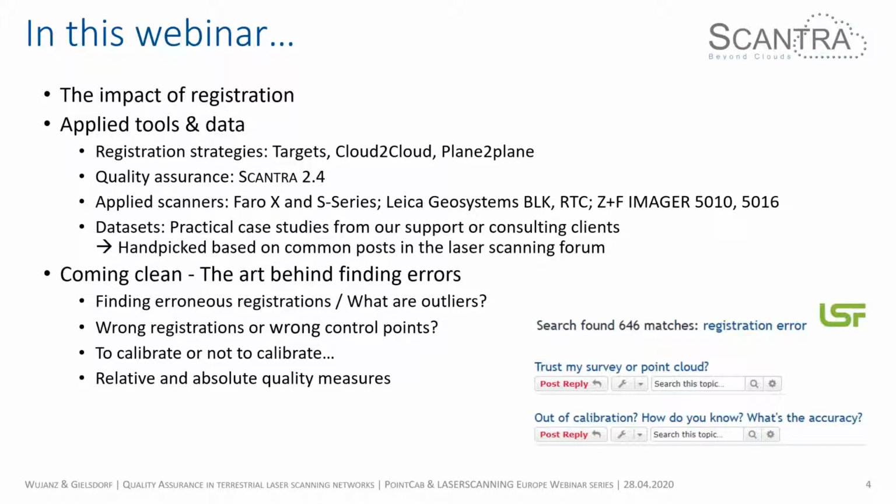In terms of data, I'm not going to particularly mention which scanner was used, because sometimes people will think that it's the scanner that's bad, and I don't want to post that image. We used Faro X and S series scanners, a BLK, RTC, and also a ZNF Imager 5010 and 5016s. The data sets used in this webinar stem from our support or consulting clients.